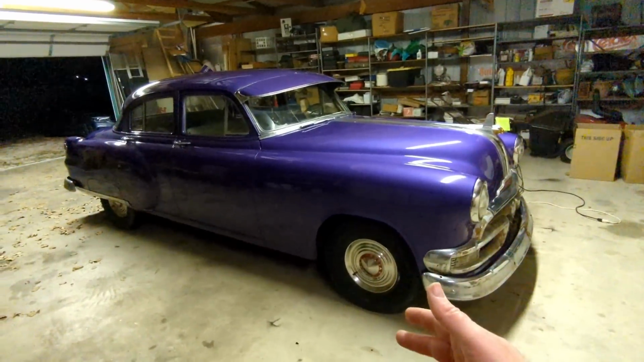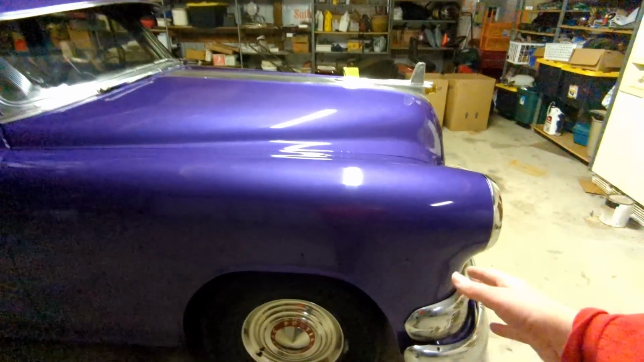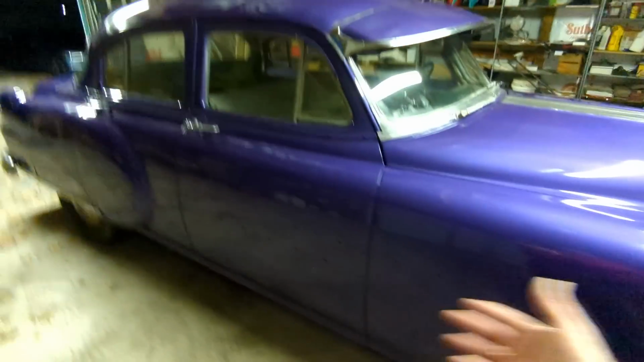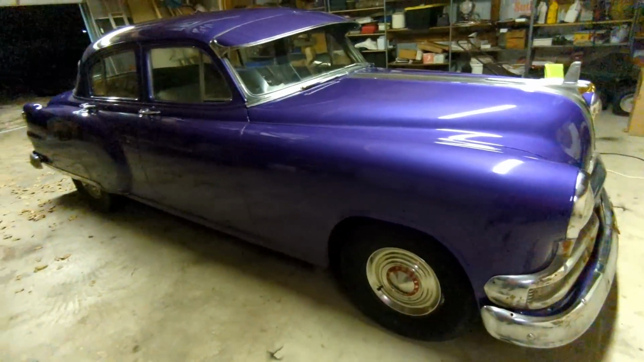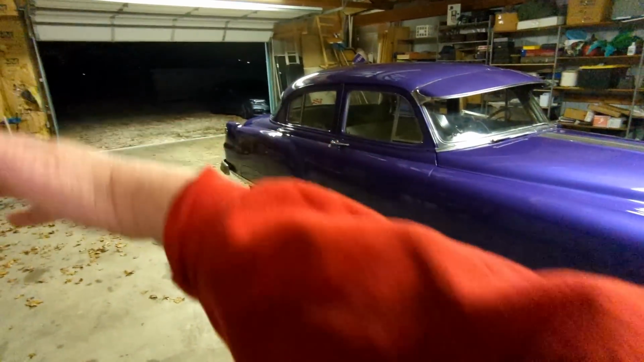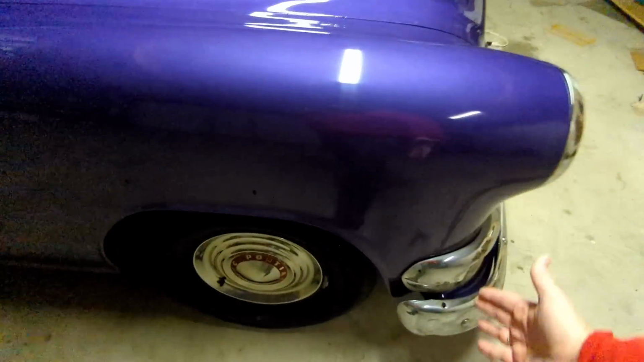And if I ended up keeping it, you guys kept sending me links for the trim and stuff. I would literally just fill this in. Because remember the military cars from the 40s and 50s? They didn't have any crazy trim down the side. They were just straight metal. Boom. Just like this. They didn't have any fancy features. So, fill this in. Fill all these holes in.